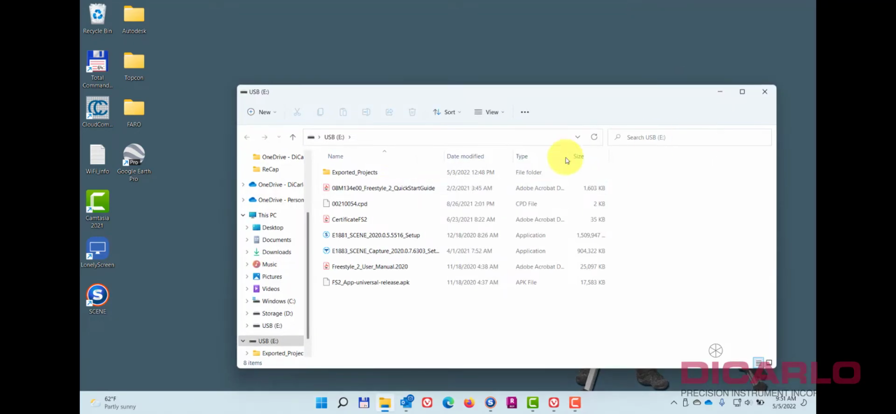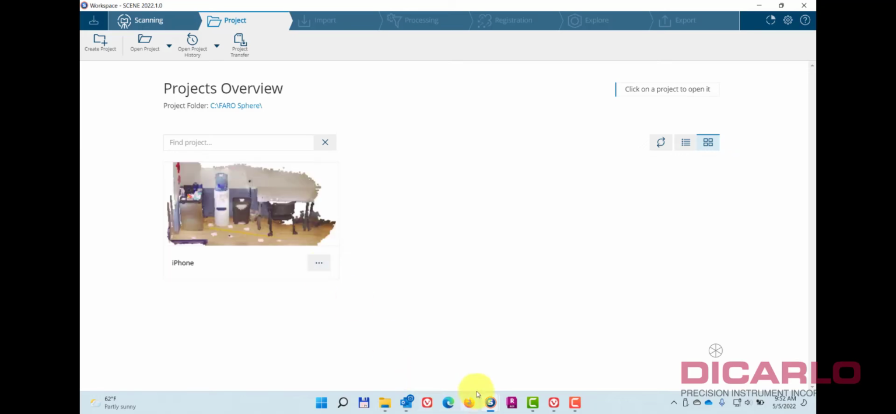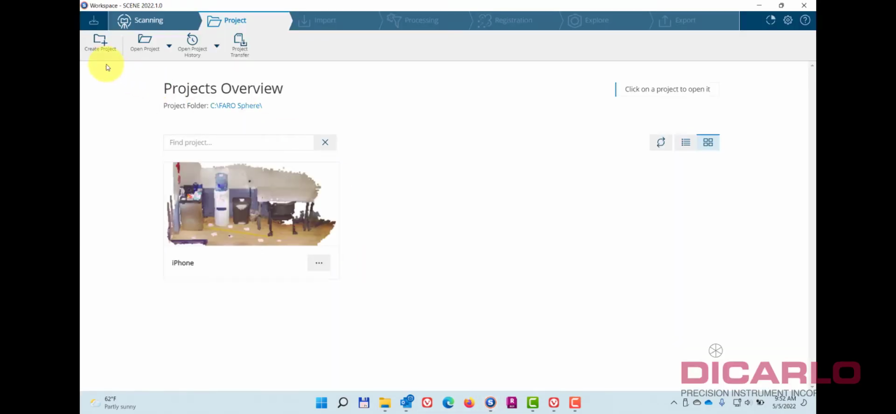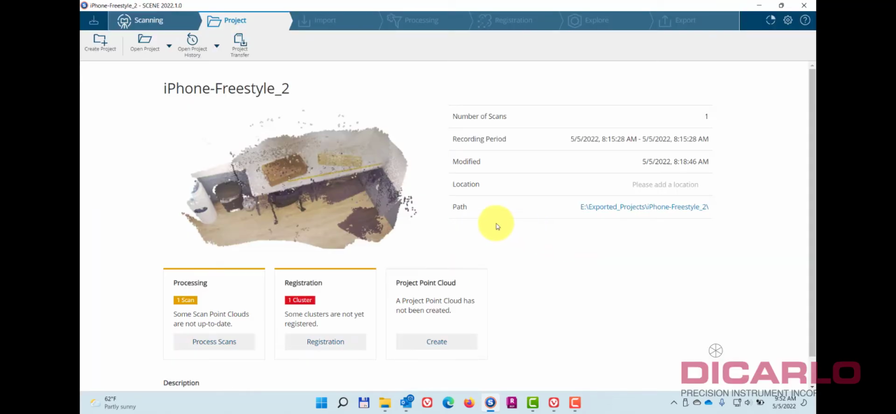Let's see what's on it. Exported project. Today is 5/5, so I know this is the project that I'm opening, so I already have Scene open in one of these windows. Apparently I have them twice, but I just need one instance, and we'll do open project, and we'll go to the USB drive, and let's look at this guy.